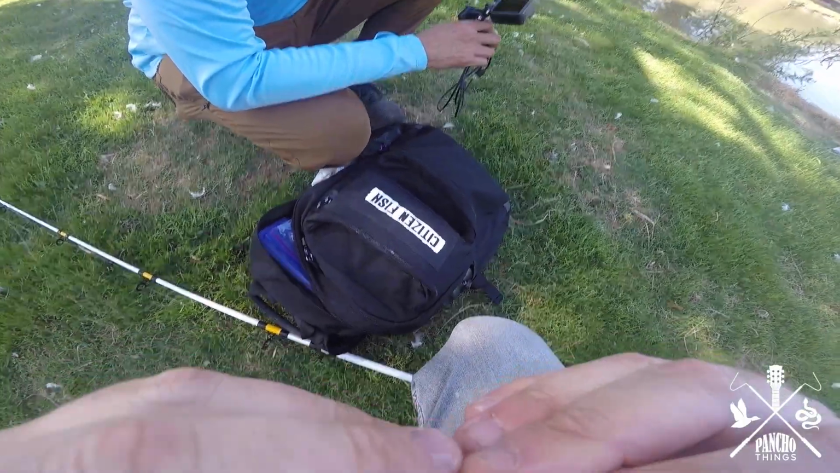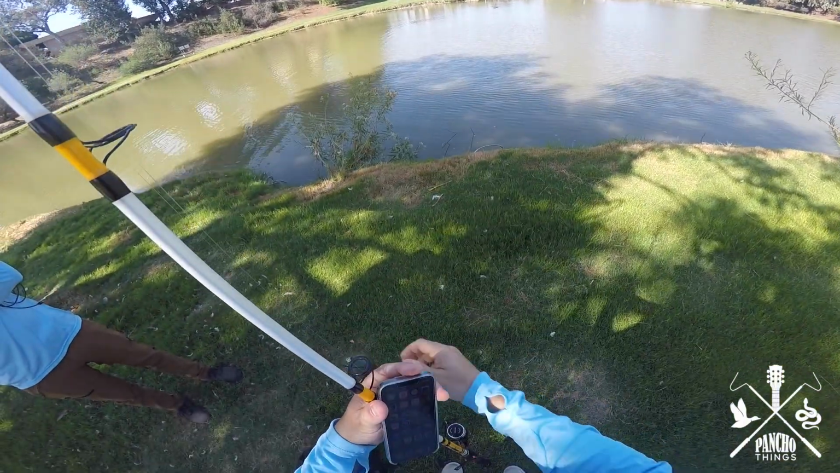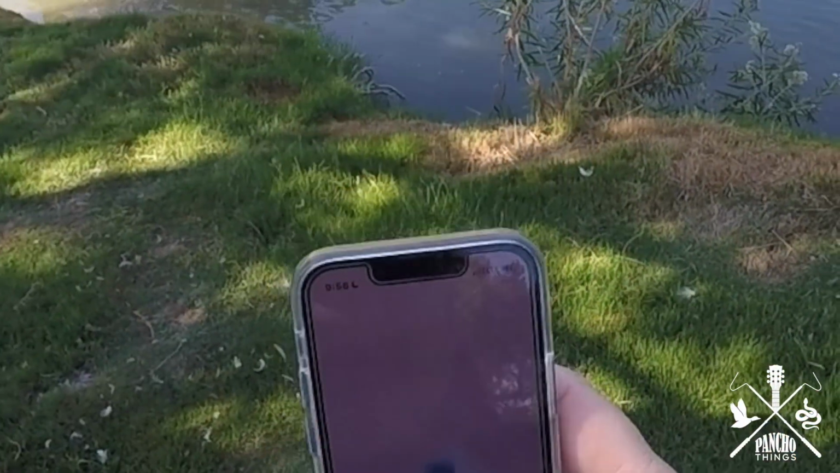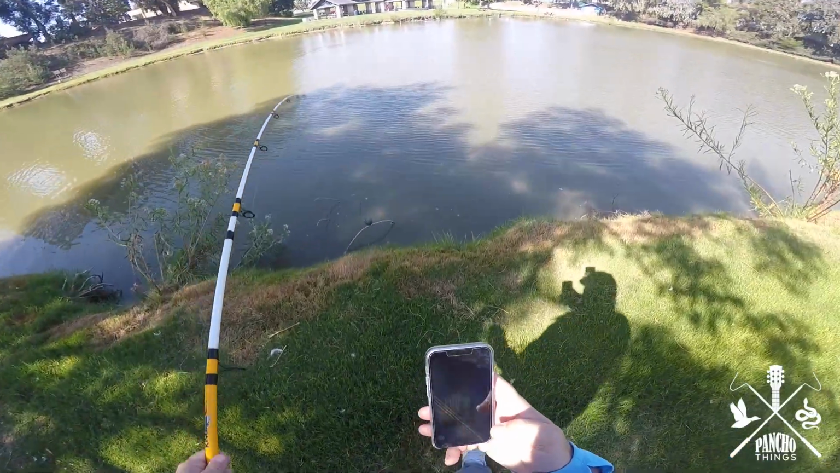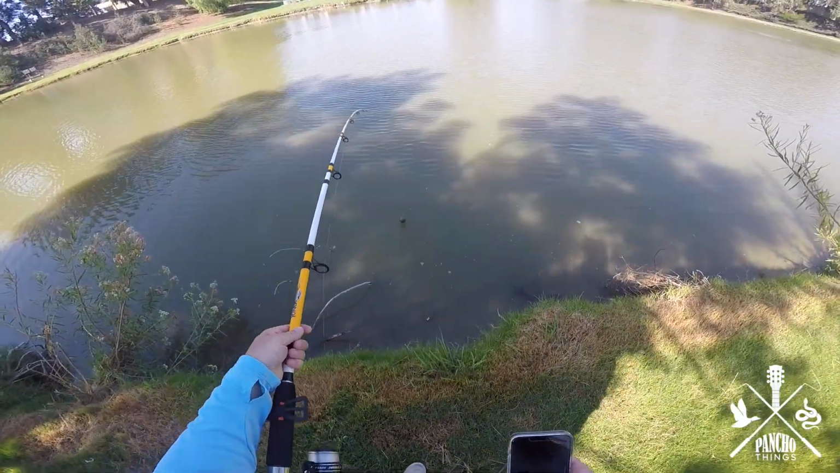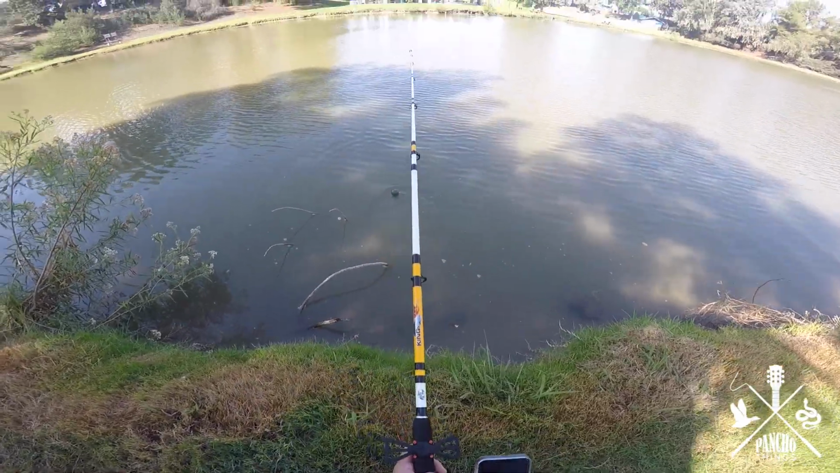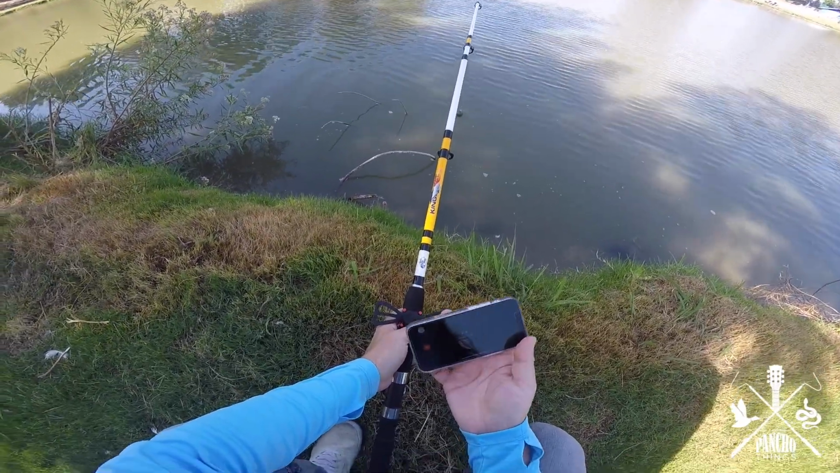Alright, Matt Cam live. Okay, so with the Deeper Chirp, how you access it is you go here to your Fish Deeper app. You want to make sure that your unit is in the water, otherwise it doesn't really work that well. Then you connect to the Wi-Fi.